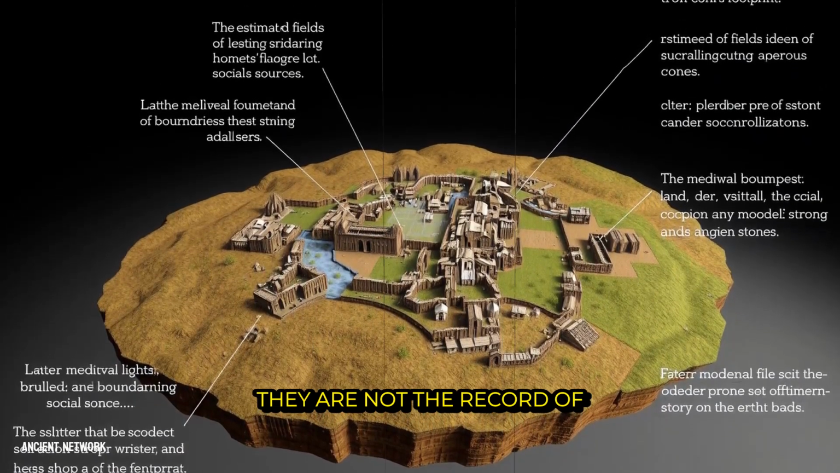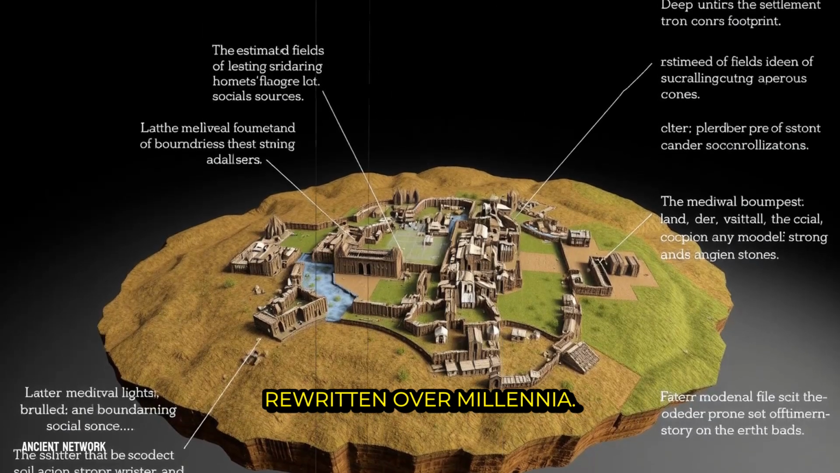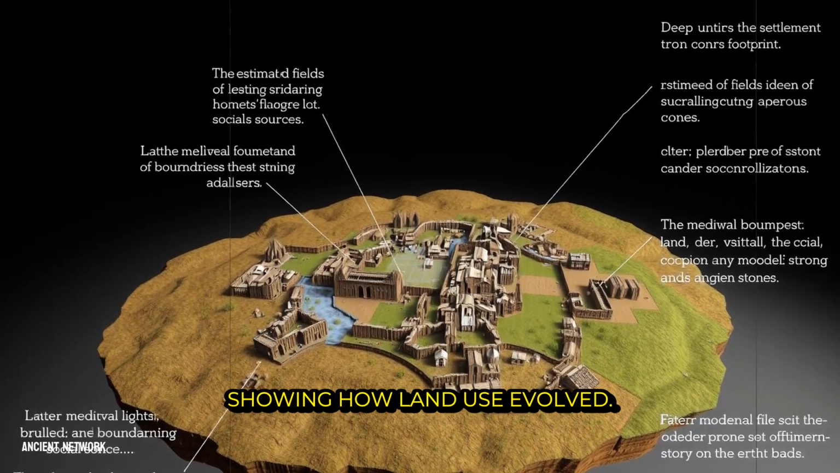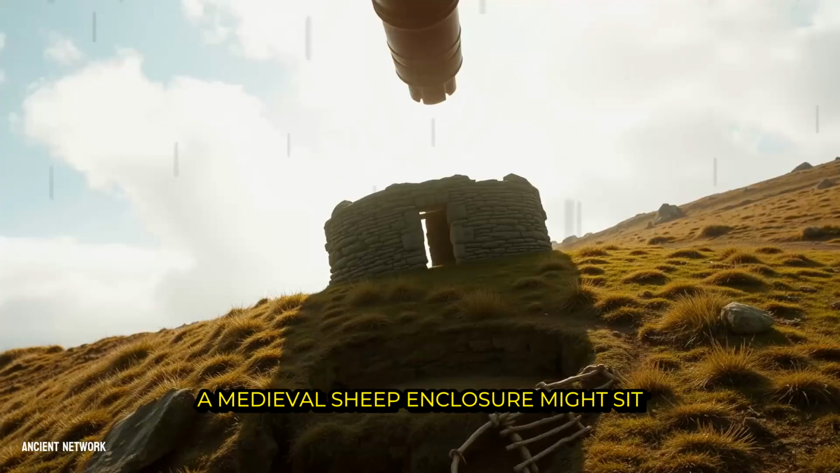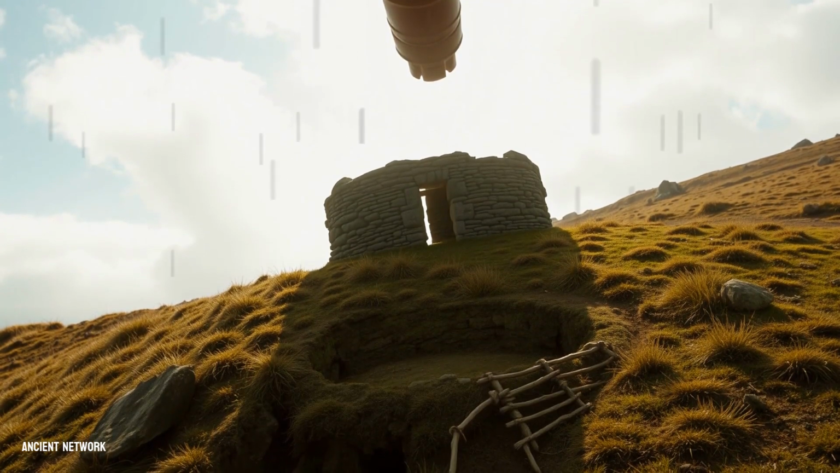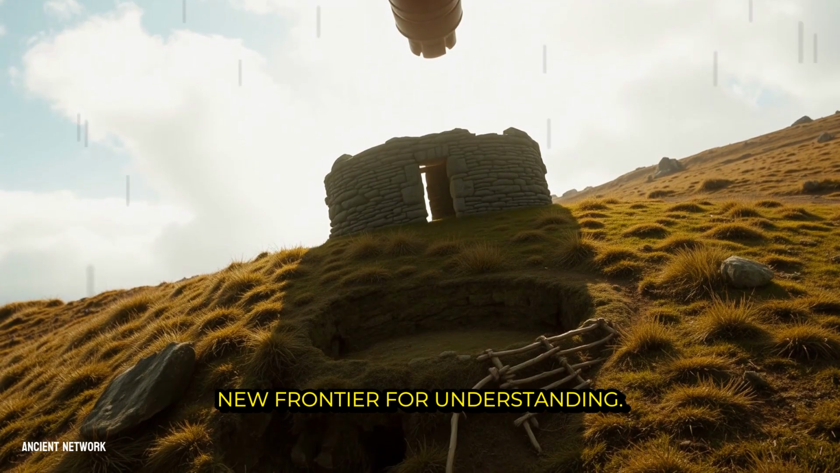They are not the record of a single golden age, but a complex palimpsest, a manuscript written and rewritten over millennia. One era's field boundaries might cut across an earlier generation's burial mounds, showing how land use evolved. A medieval sheep enclosure might sit atop a Bronze Age settlement, a quiet testament to the enduring human need to shape the environment. This subtle, layered history, once hidden in plain sight, is now a new frontier for understanding.